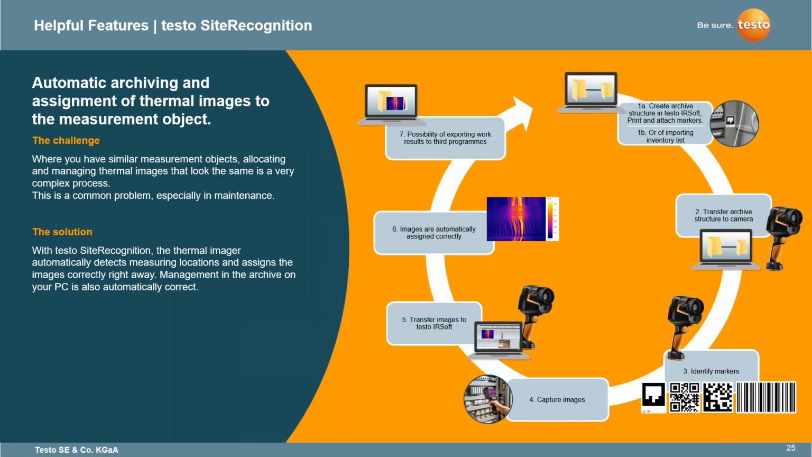So the images are automatically assigned correctly to the hierarchy you set up ahead of time. So that again, you're not going back and forth and moving pictures around and, oh, I did this, I did that, I went this way, I went that way. No matter when you click that image or wherever you click that barcode, all those details will change to that and will save it within that folder structure.